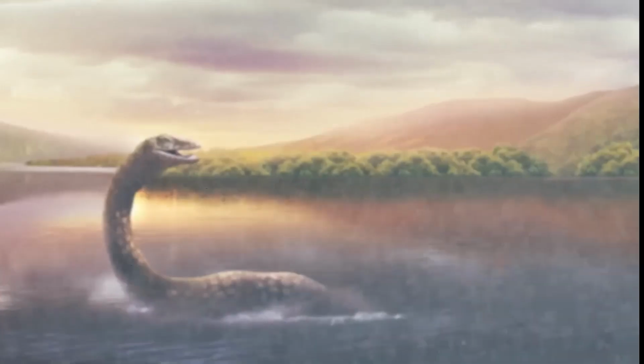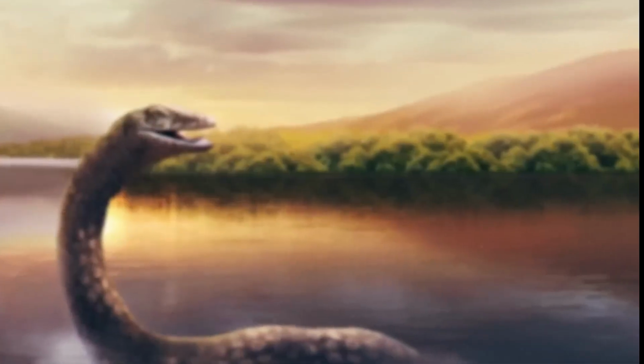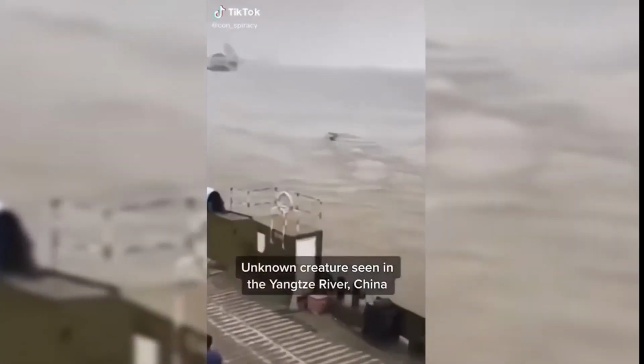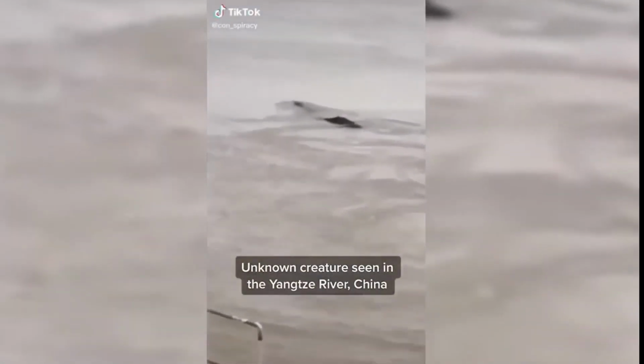Some people who have seen this video believe it might be the Loch Ness Monster, although it's a bit smaller than what we usually associate with the Loch Ness Monster. Whatever it is, it's definitely an unknown river creature that's captured our curiosity.